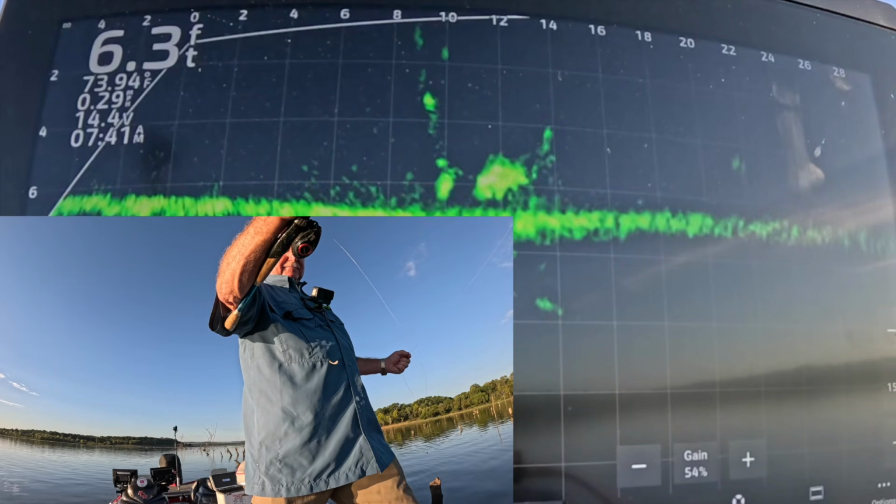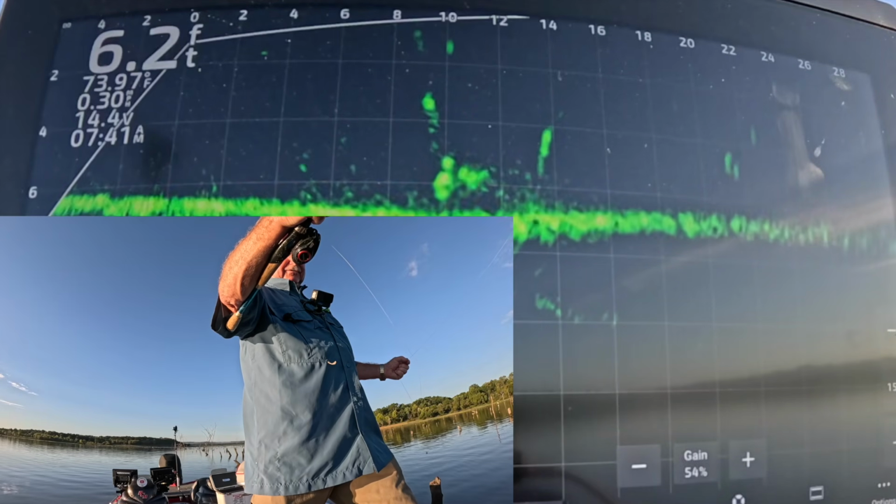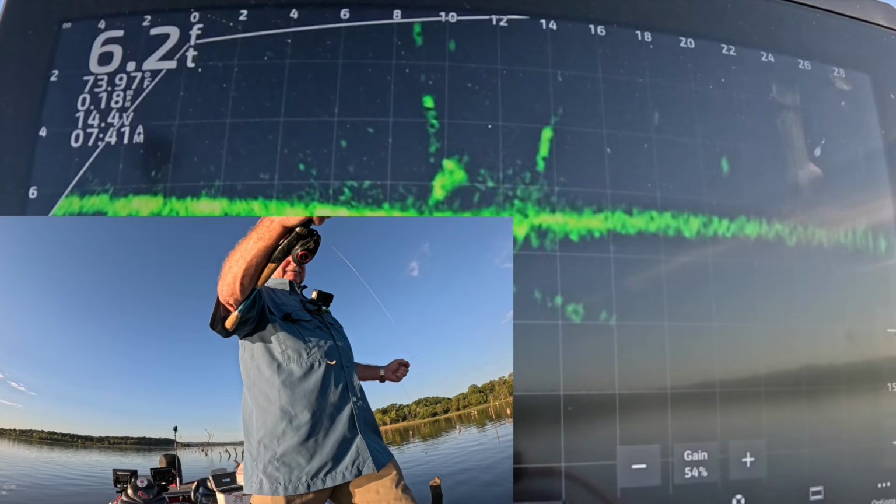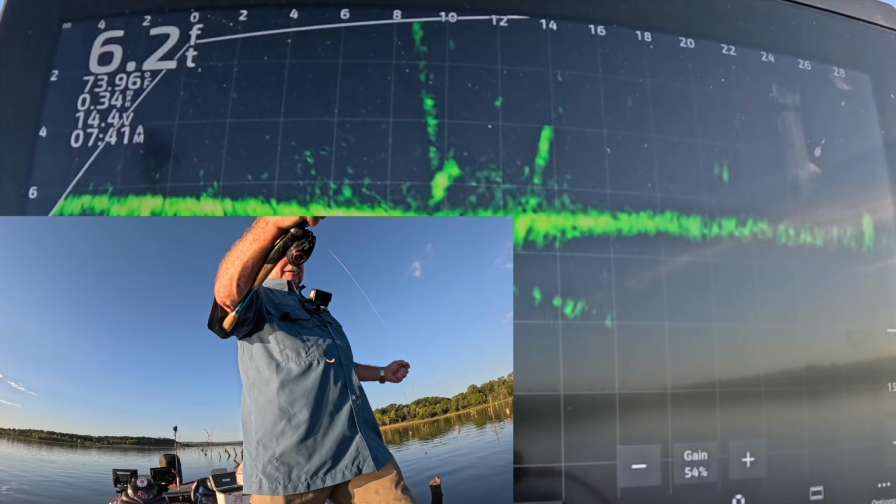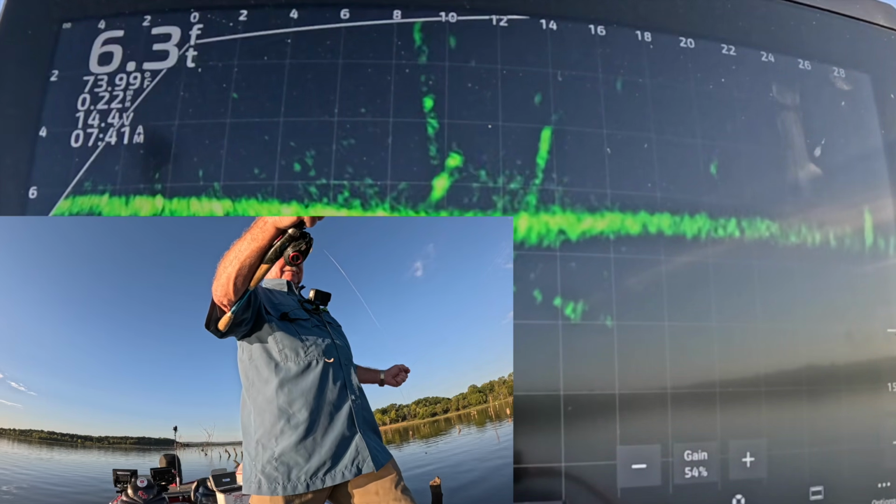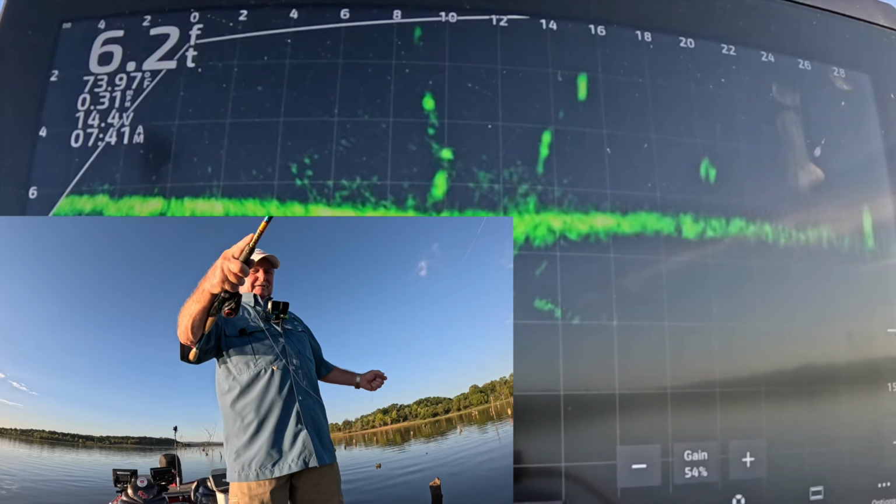Okay, it's a minnow. Get out of there, big whatever you are. Give it a little shake. Come on, fish.